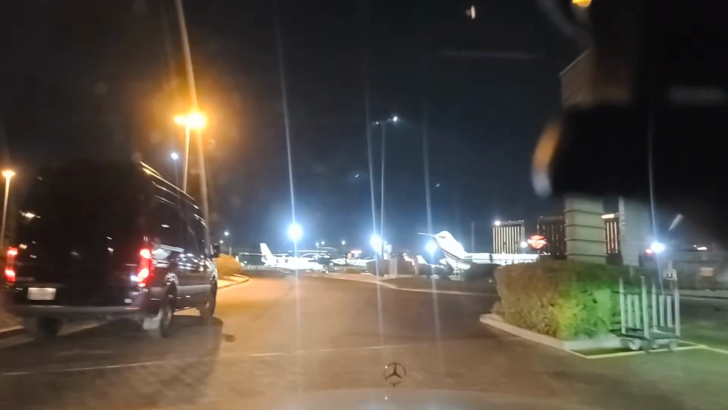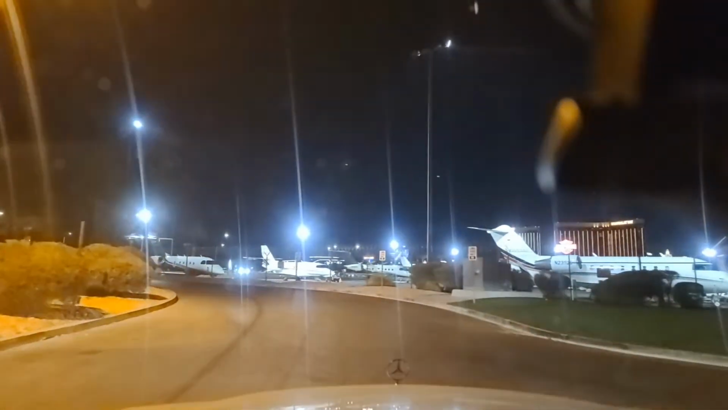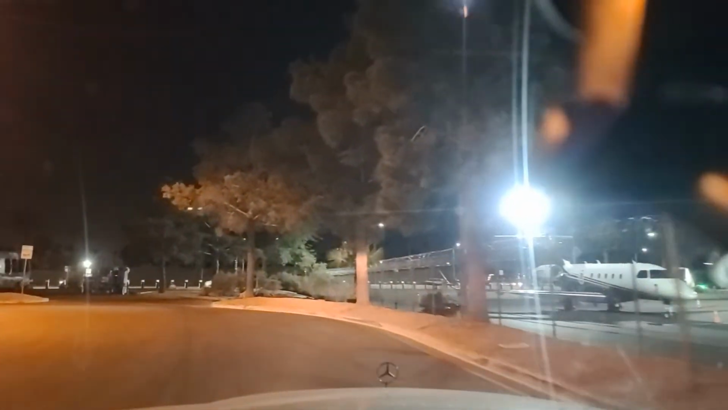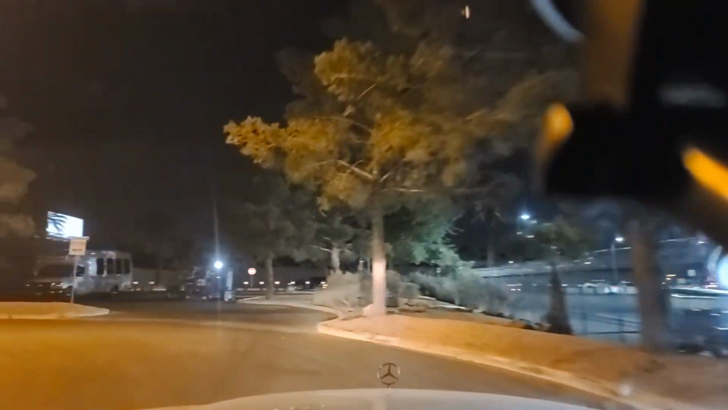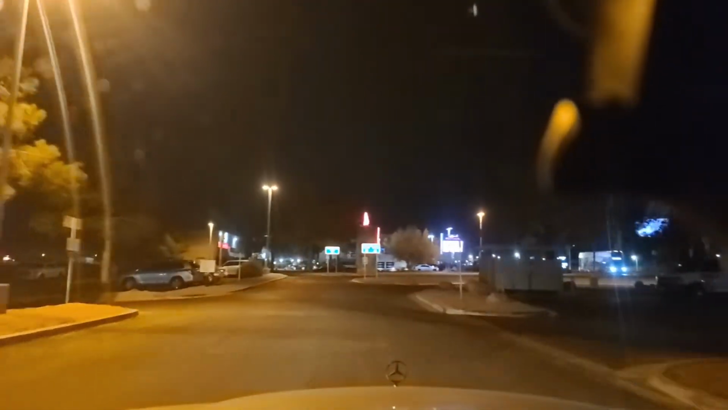You can just kind of drive right up. The rest of us, we're common folks, we have to take the regular terminal over on the other side of the airport. And yeah, go the long way. Take the long way home. Las Vegas Boulevard, use right lane. So yeah, this is the executive terminal for all the rich folks and the Taylor Swifts of the world.